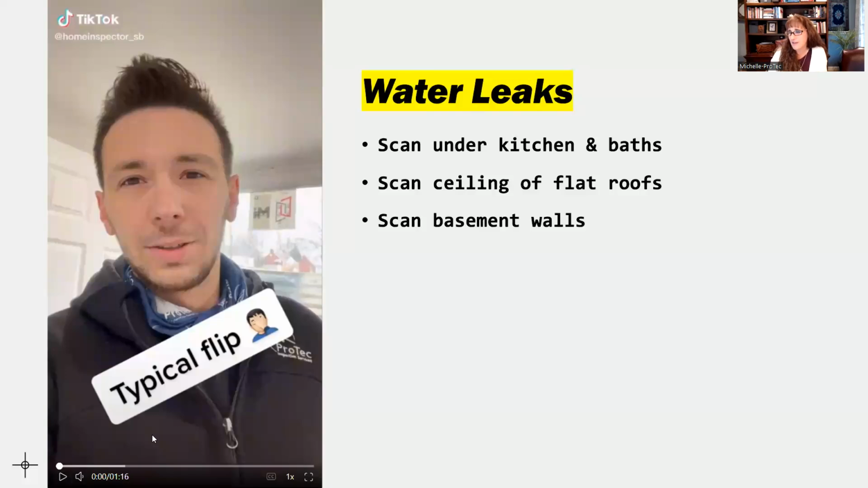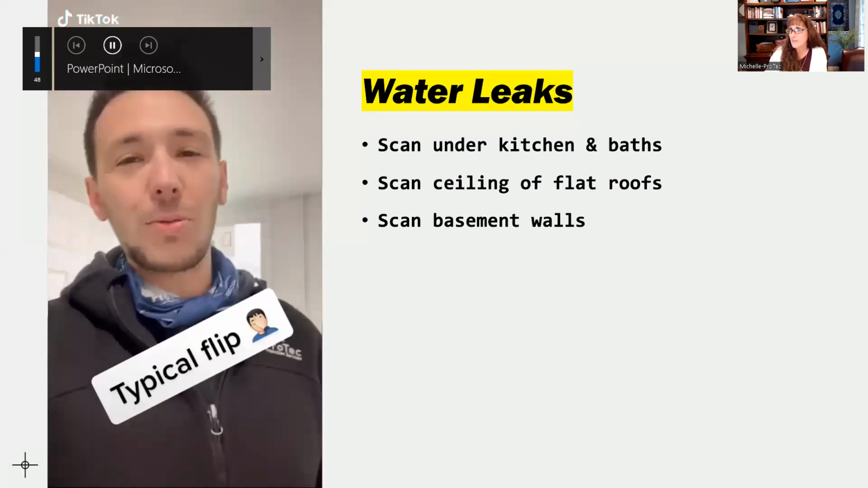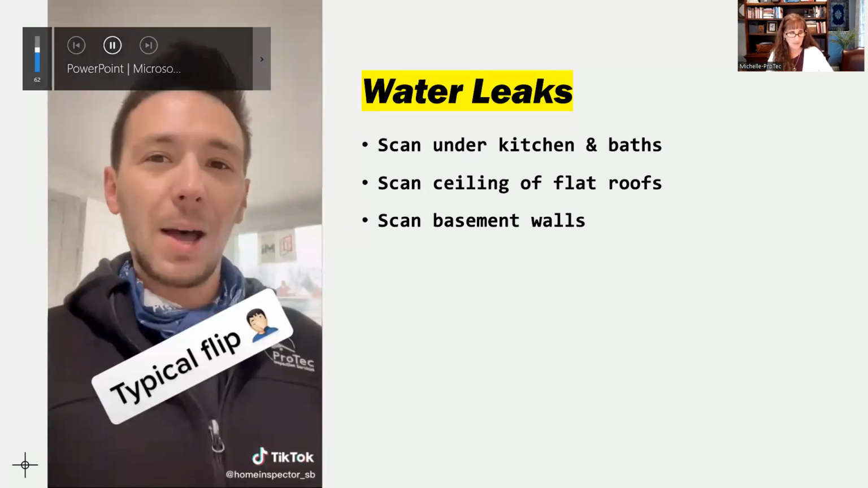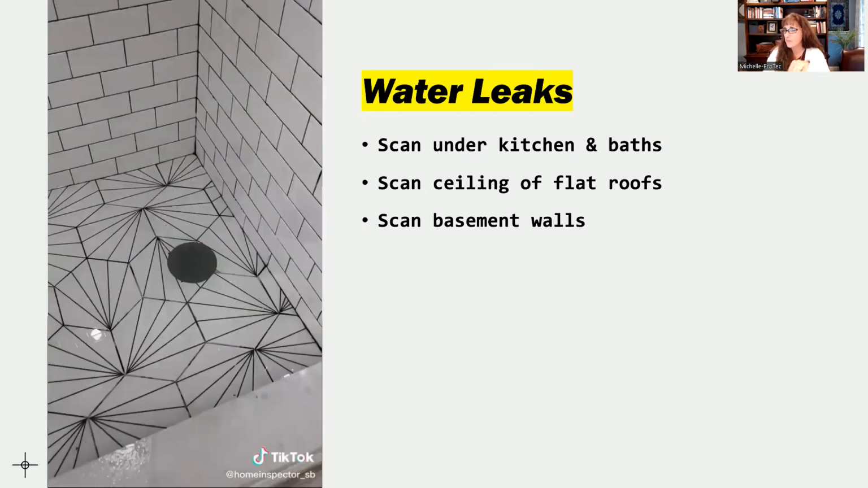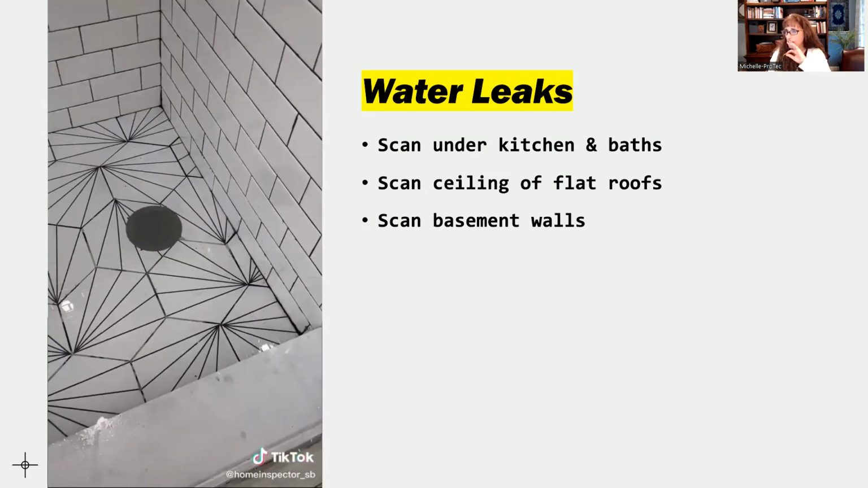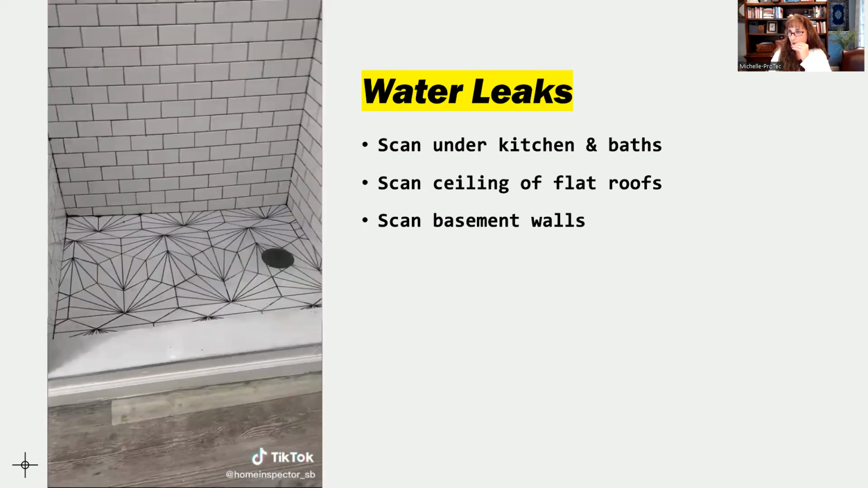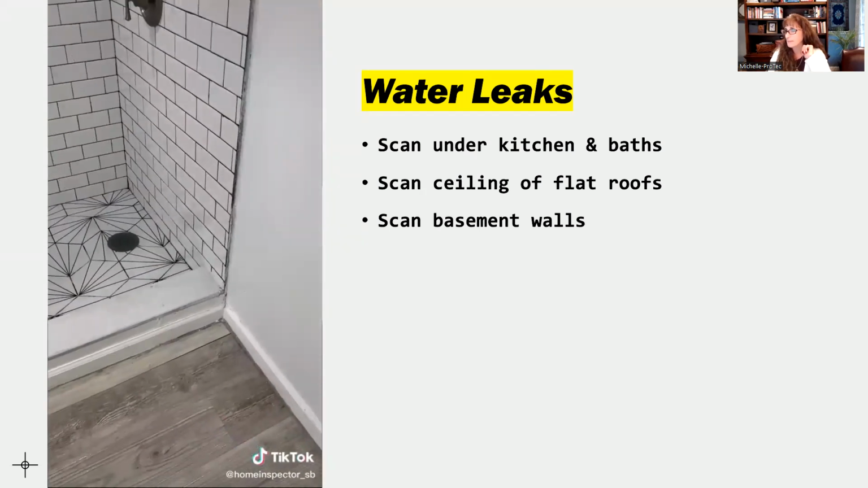So here is another video. It's just about a minute long, but this really shows some great things that we can do with the infrared camera. So we're doing an inspection on a house that was just recently renovated. One thing that I always do on a newly renovated house is I'll fill up the shower pans with water to see if they actually put a pan underneath the tile. So I'll plug this drain and I put about a half inch of water in the pan and I let that sit for a good 15 minutes or so. And then I'll go around with the infrared camera, scan below, scan around the sides and look for any water that has leaked out of the pan.